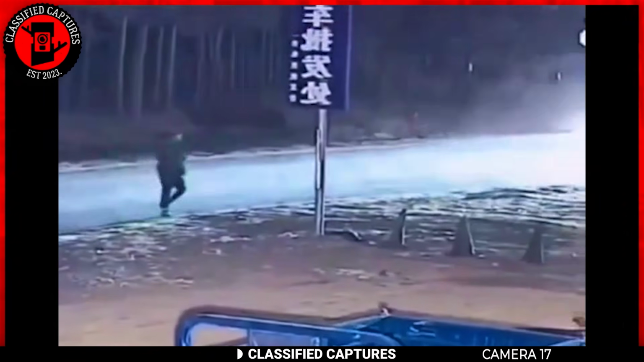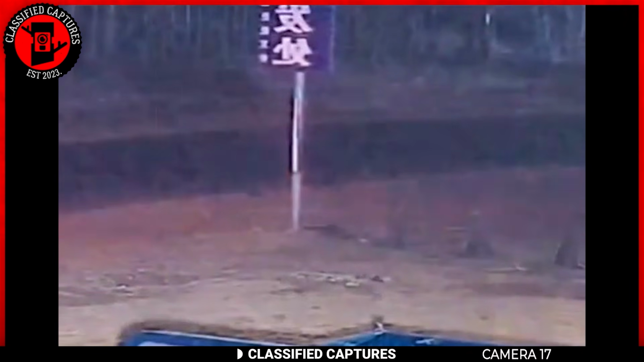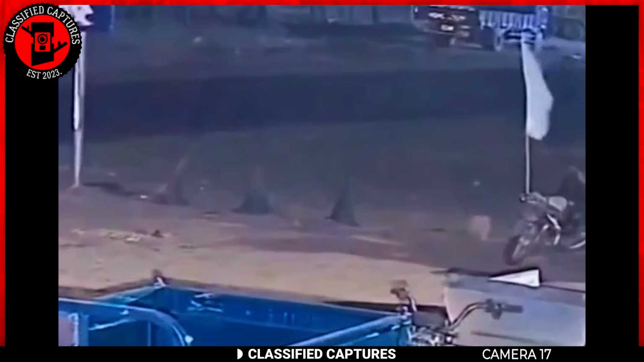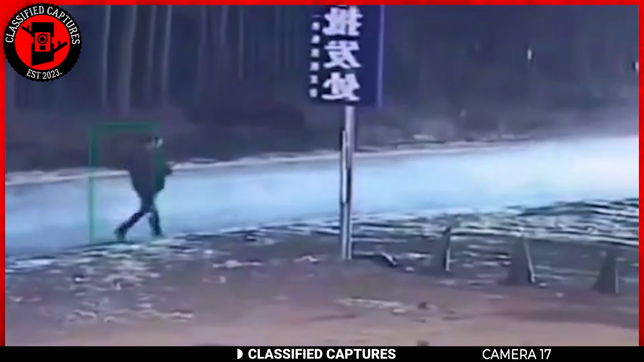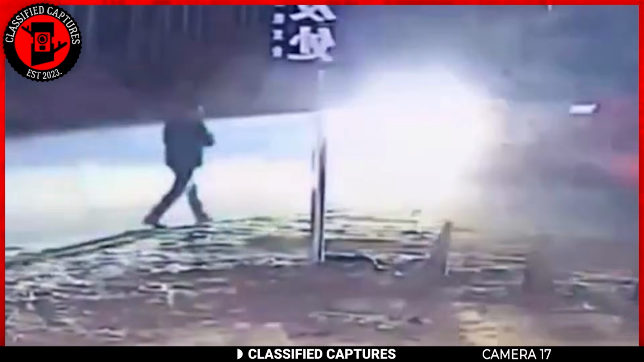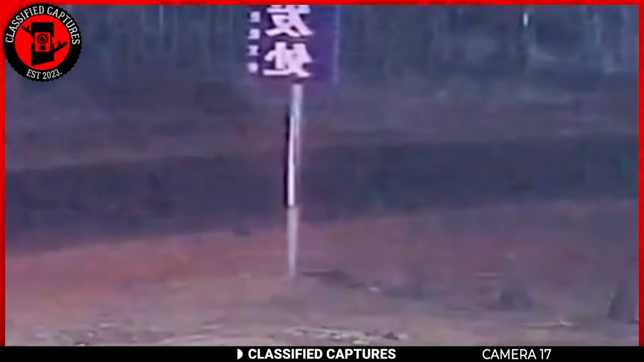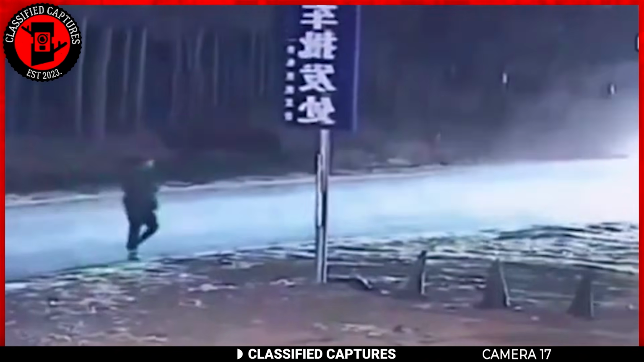Caught on a security camera at a job site, a man vanished into thin air as a bus drove by. One possible explanation involves glitches or anomalies in the camera equipment, creating an illusion of the man disappearing. However, if the footage is genuine and unfiltered, it opens the door to more enigmatic possibilities.